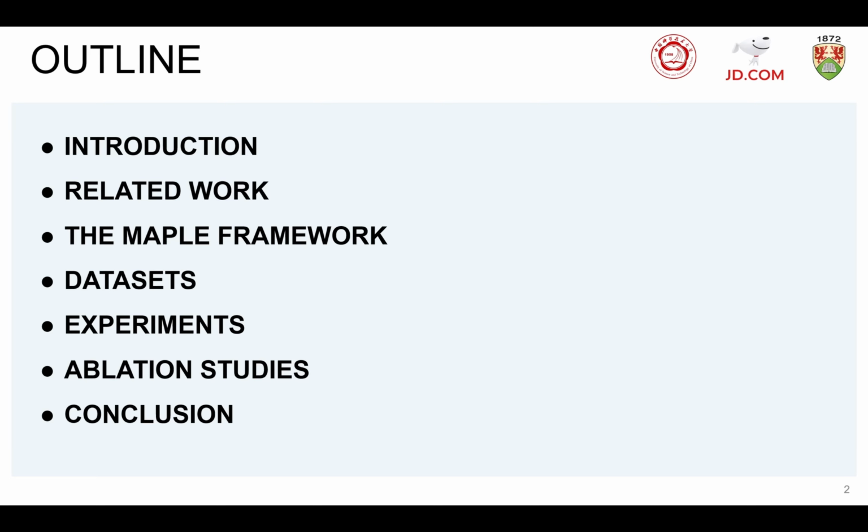This is our outline. We will start from the introduction of semi-supervised point cloud action recognition with the motivation of our paper. After that, I will talk about our MAPLE framework, experiment results, and some important application studies.